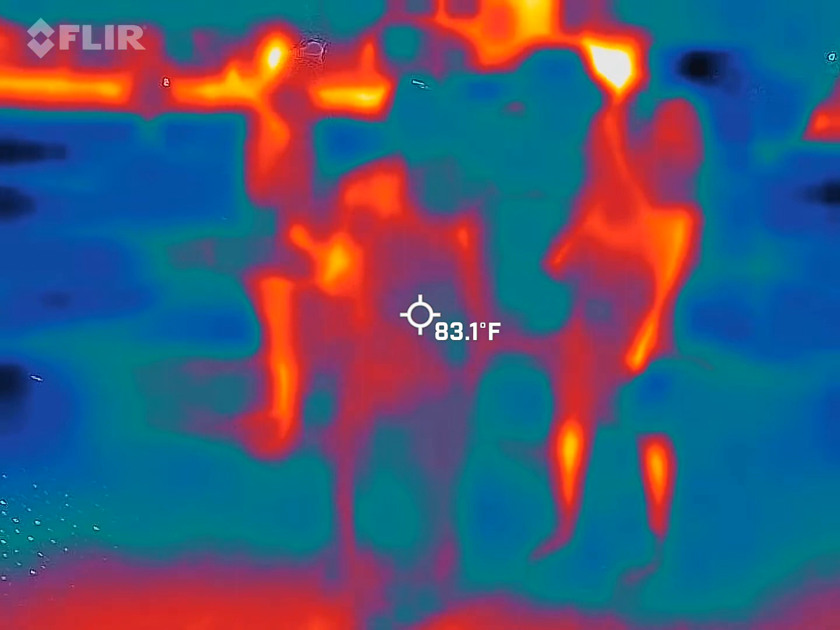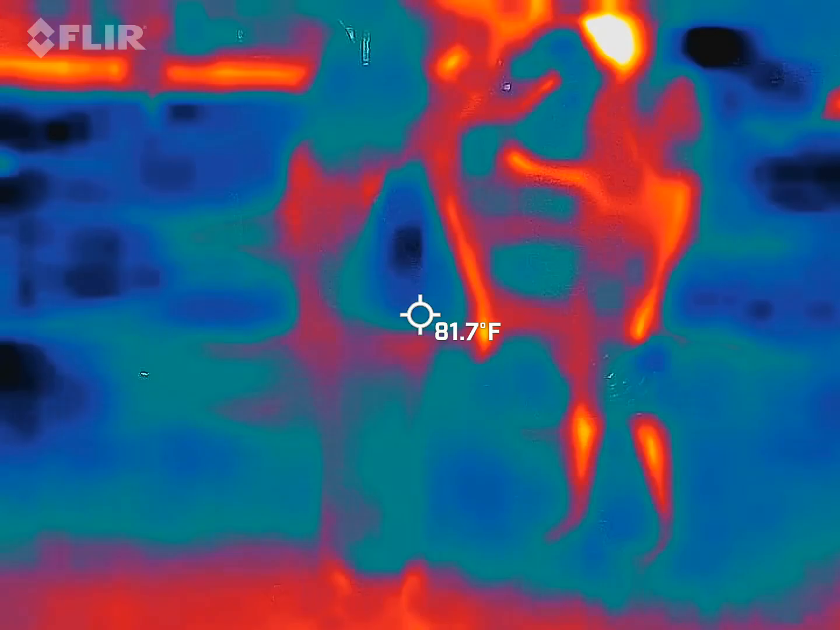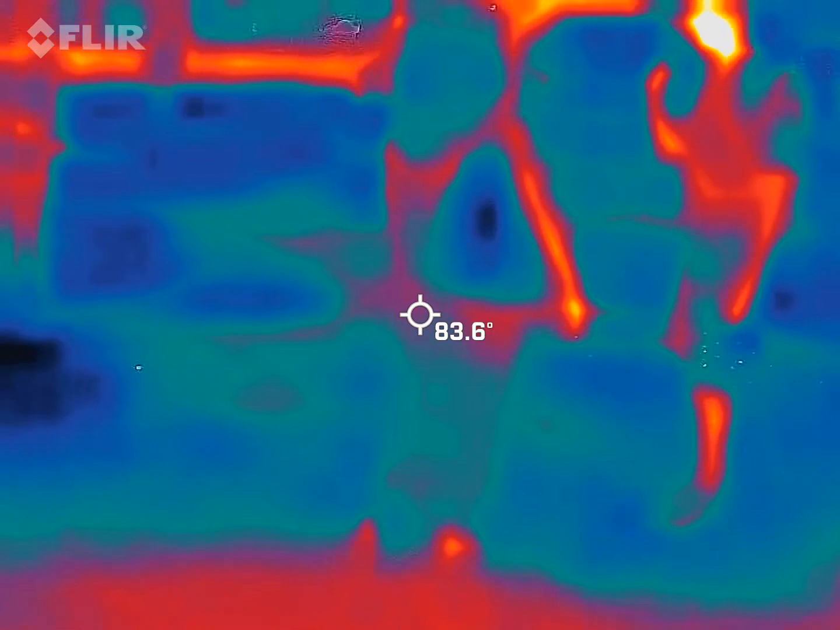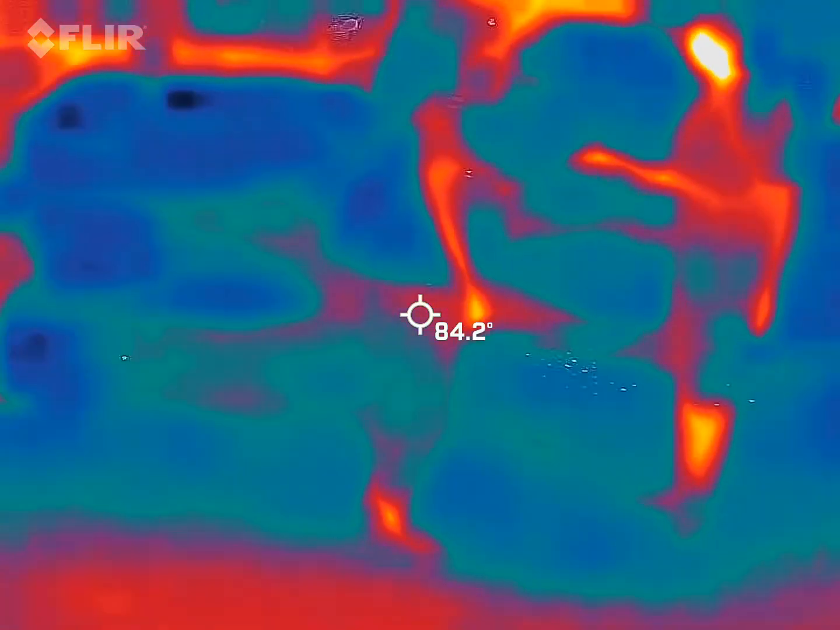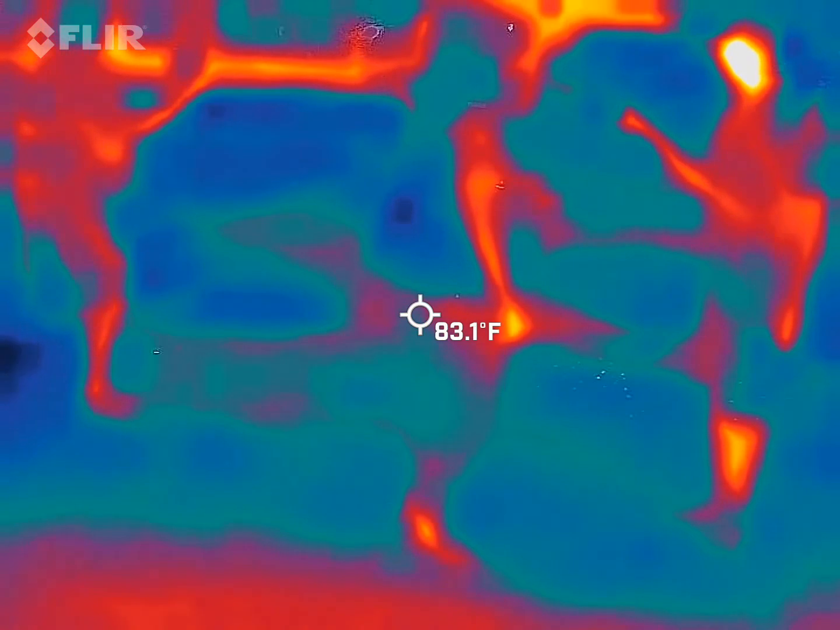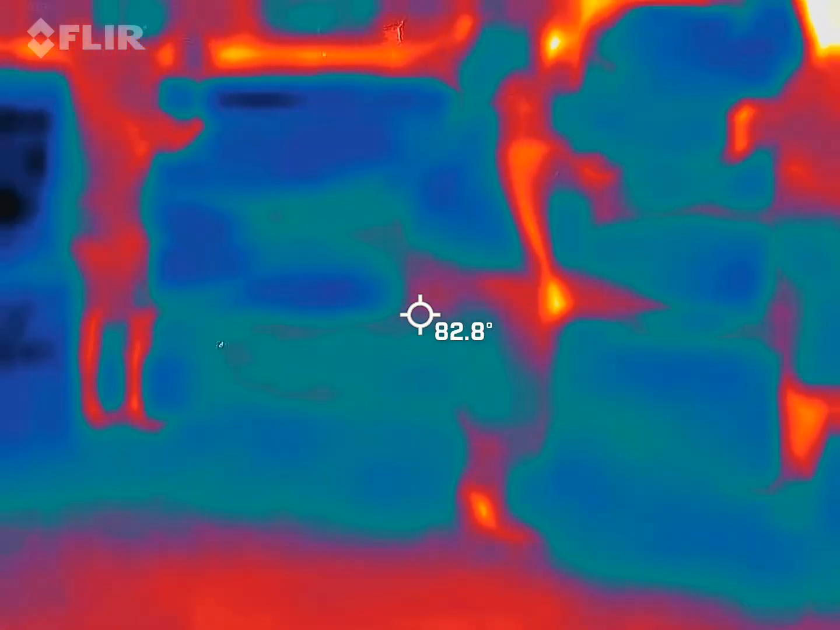Like right here in the center. Here it is. Because yours is way more accurate, just so you have an idea. Yours, I've seen spike at 150. Like 149. Yours only goes to 25. So all y'all are covered in blue, like right now.